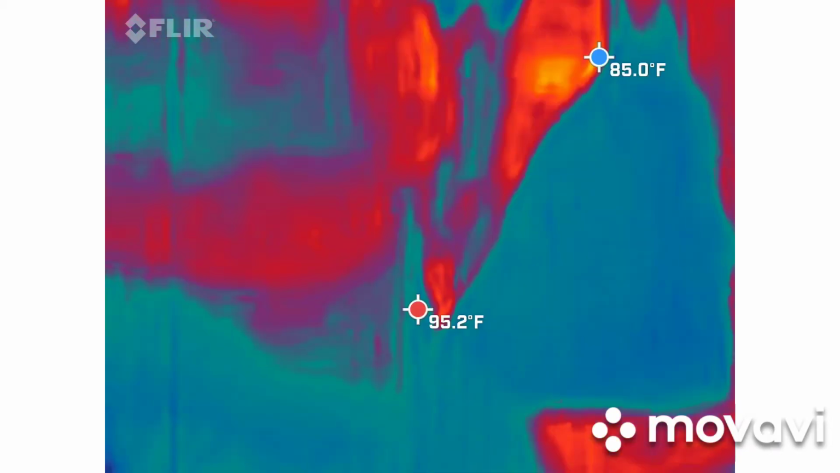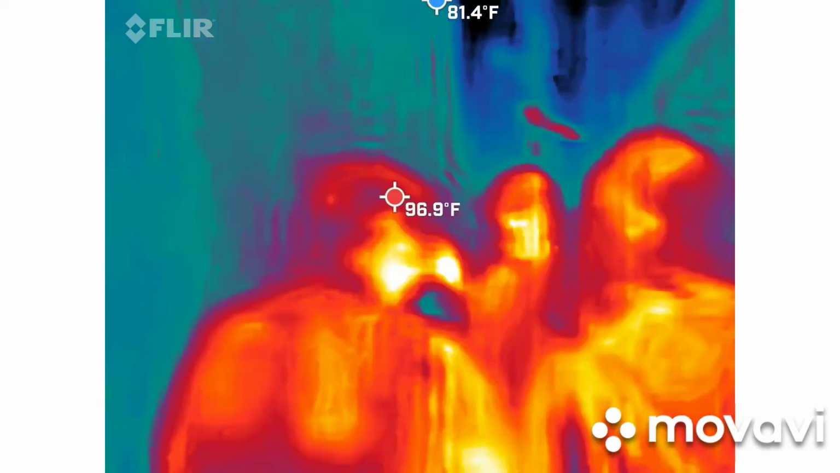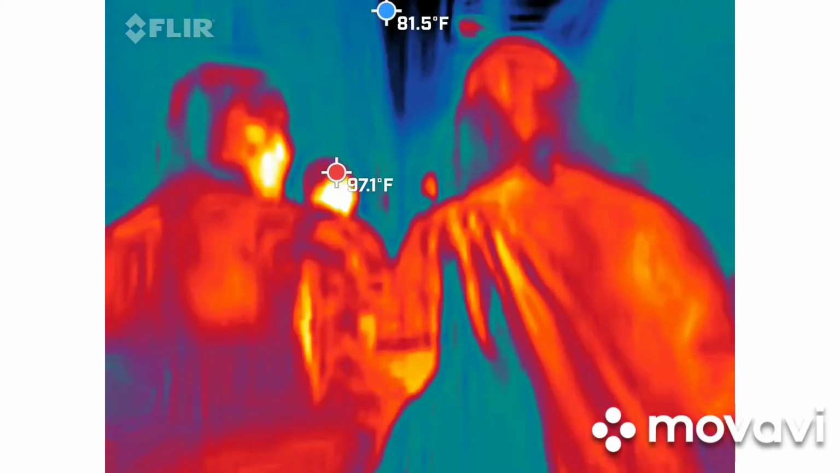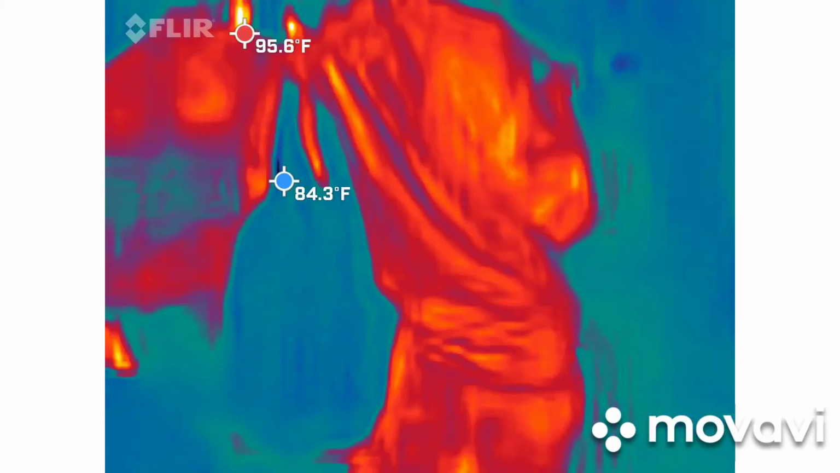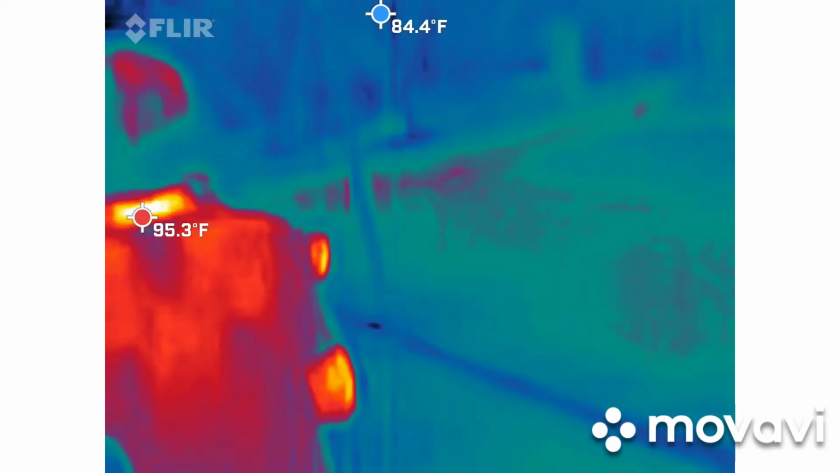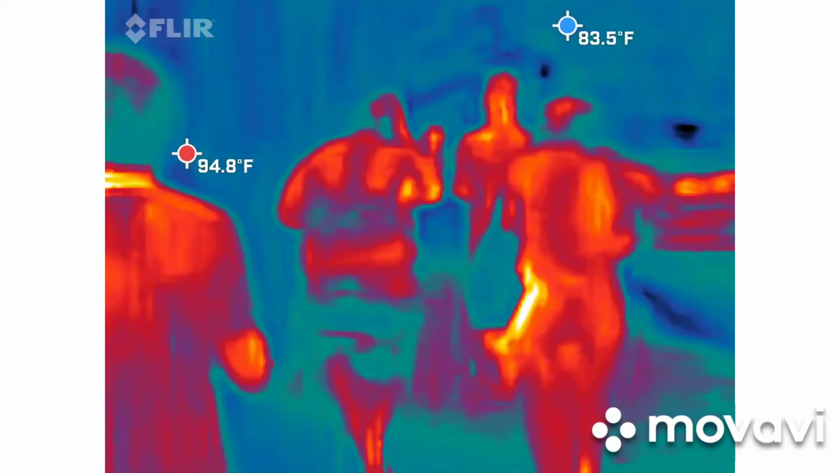You guys have a C5 brand? Yeah. Does it show the hottest and the coldest spots in there?